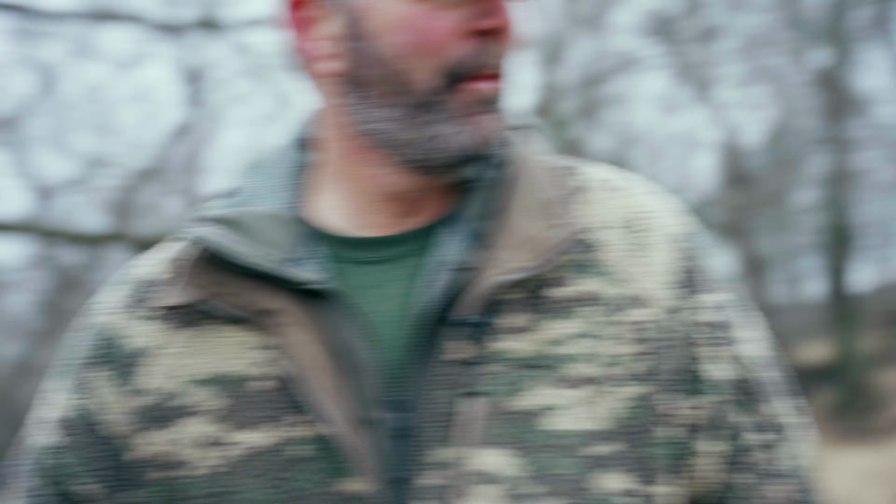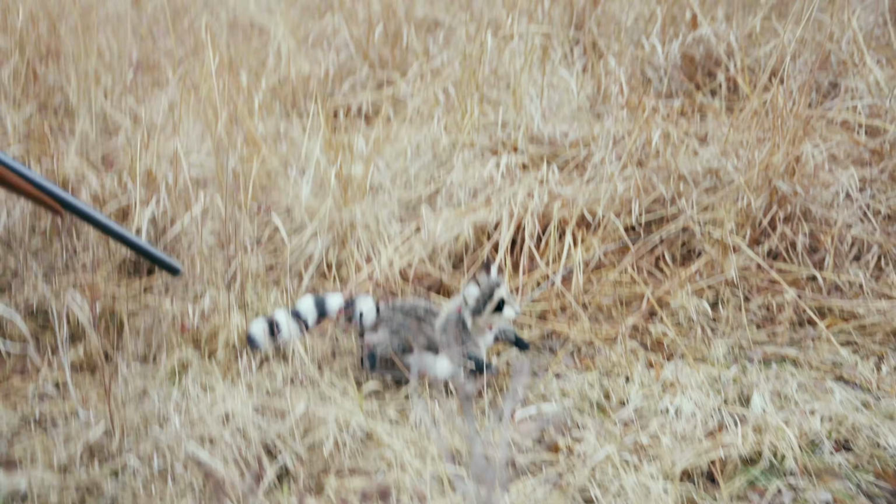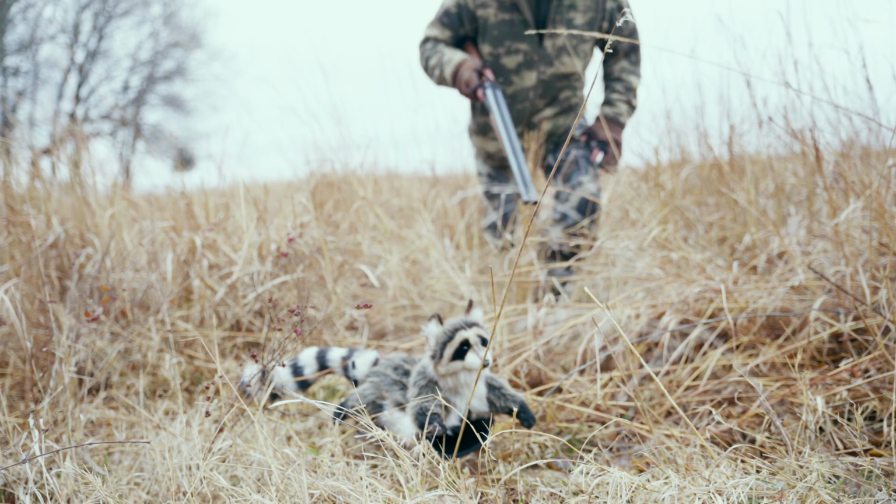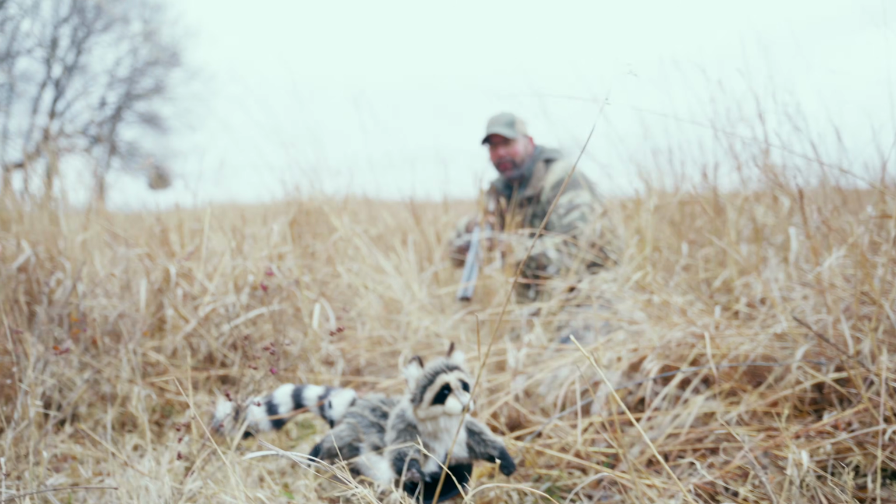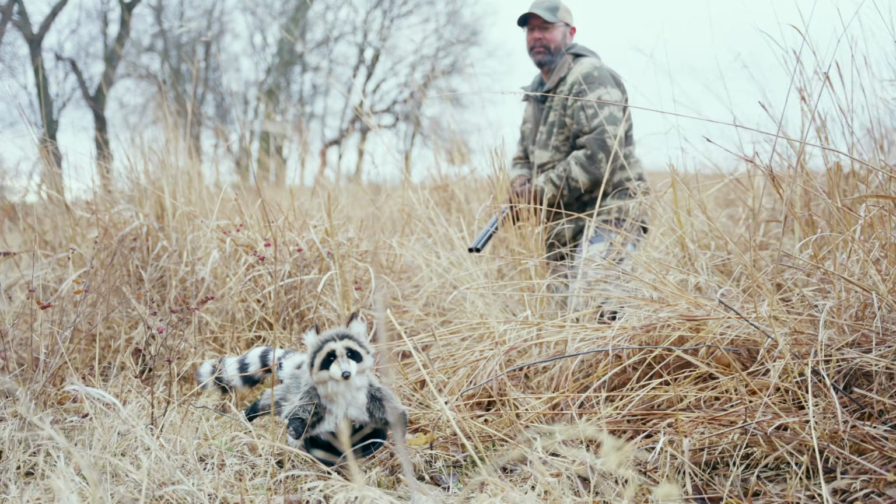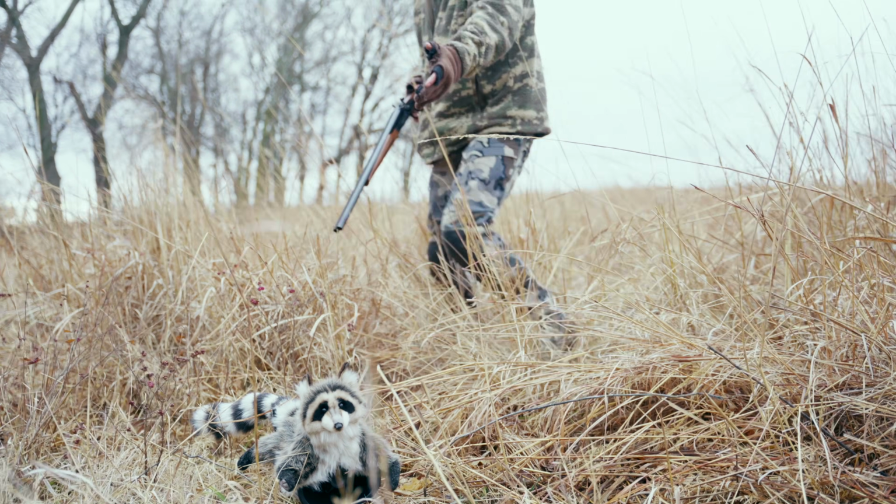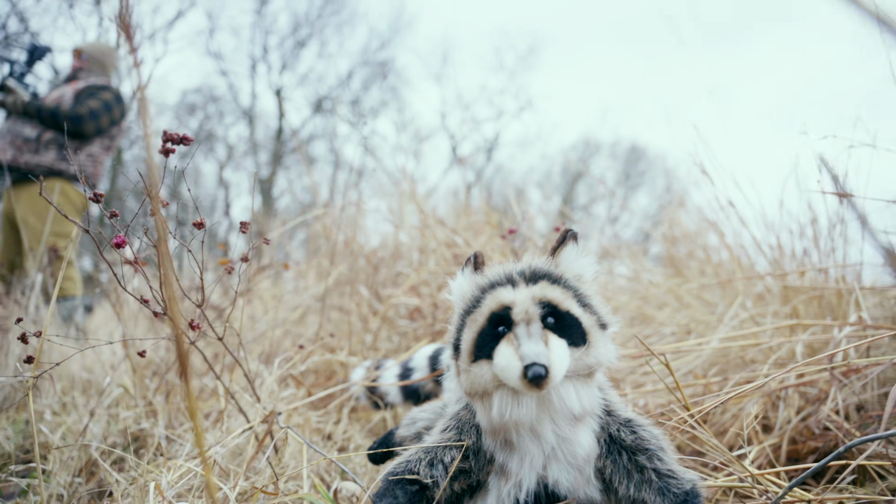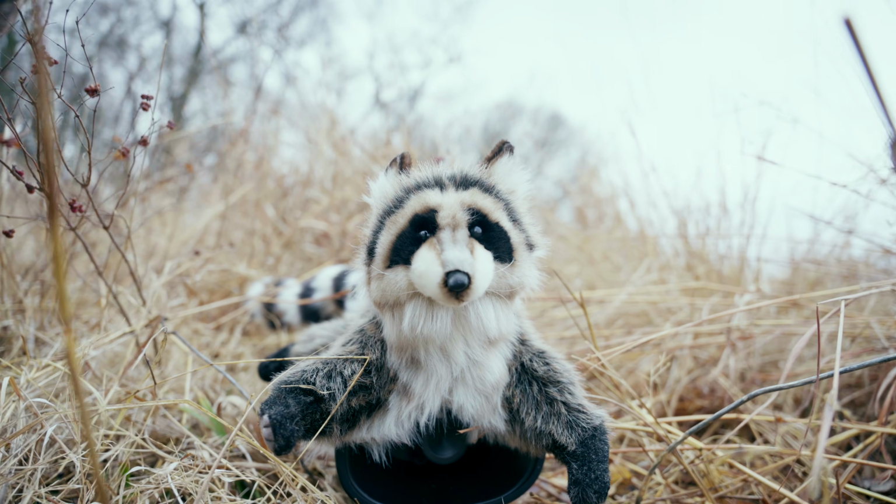I mean, I had a freaking barrel like 2 foot from him. You're just hiding in that grass like 4 feet. You can touch this coon was right here going like that. Me and Justin were basically like this. I mean, I could have smoked him easy right there, but he had taken the Tricky Ricky's head off. I don't know. Disappointed I missed.